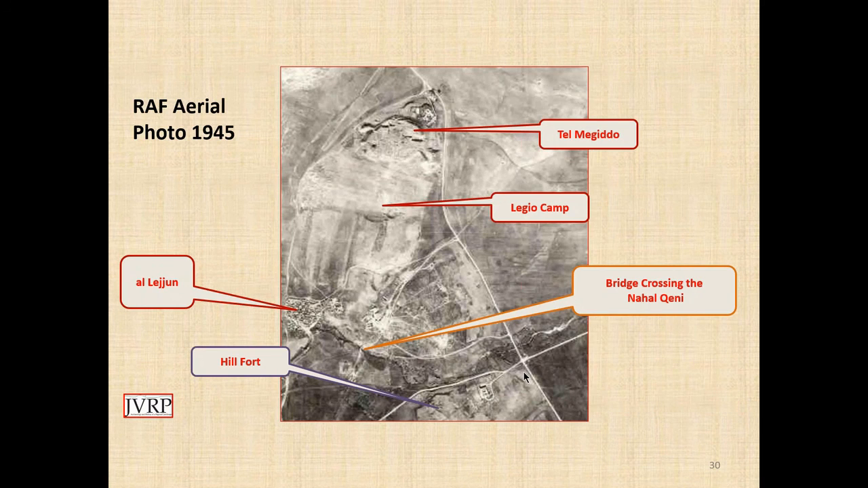This is an aerial from the Royal Air Force in 1945. You can see a lot of the area is under intensive agriculture and cleared. And we're going to look at this area, which seems to show nothing.